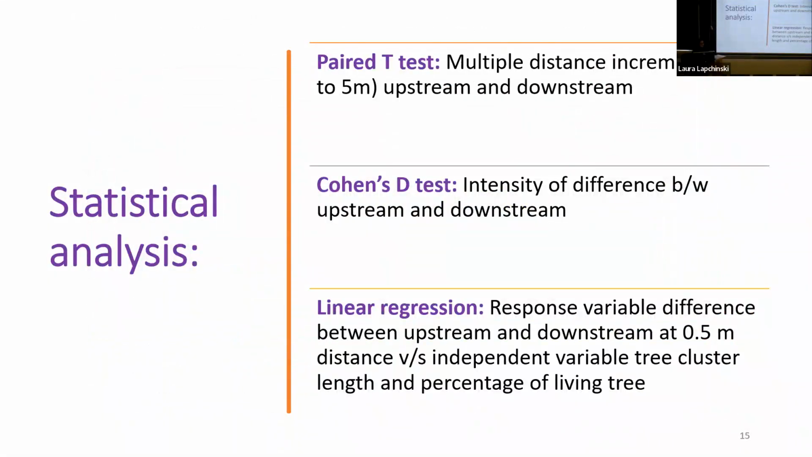So for the statistical analysis, I used a paired t-test to compare the upstream temperature and downstream temperature points at multiple distance increments, from 0.5 to 5 meters. I did a Cohen's d test to understand the intensity of the difference between upstream and downstream temperature, and I did linear regression to understand the interaction of tree cluster length and the live tree ratio with the difference between the upstream and downstream temperature.